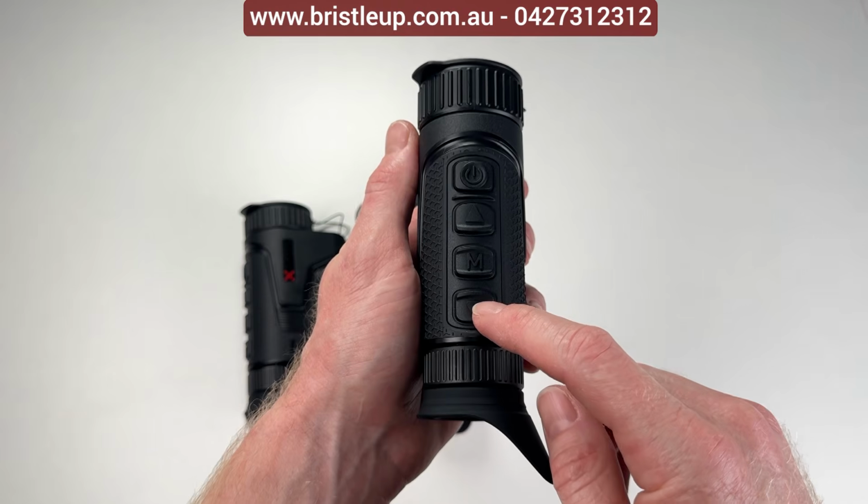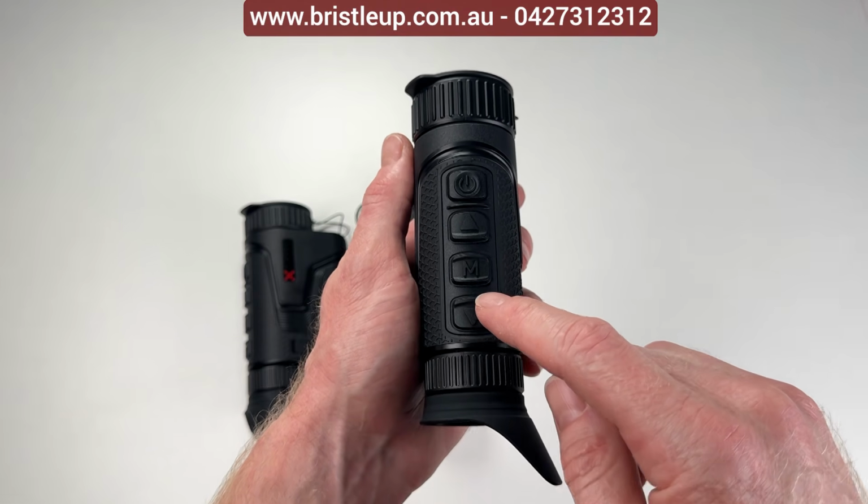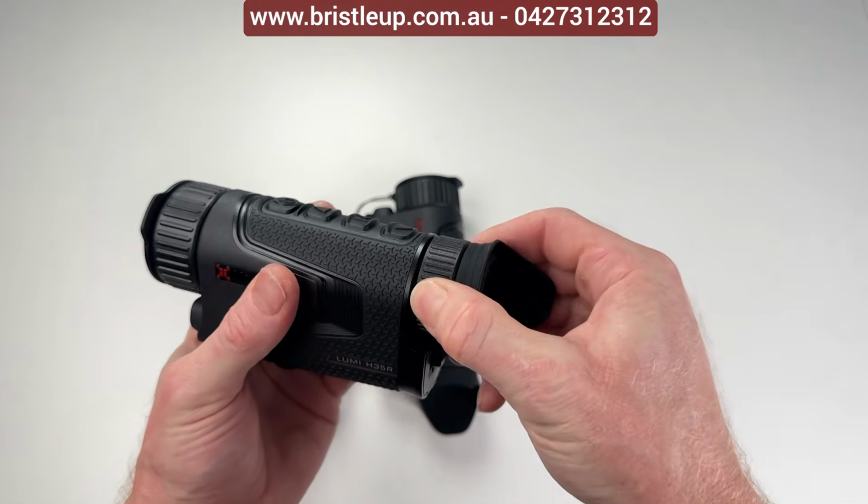This button down here will activate your recordings or take a photo. Single press for a photo, long press for a recording. And then we have our eye adjustment here.